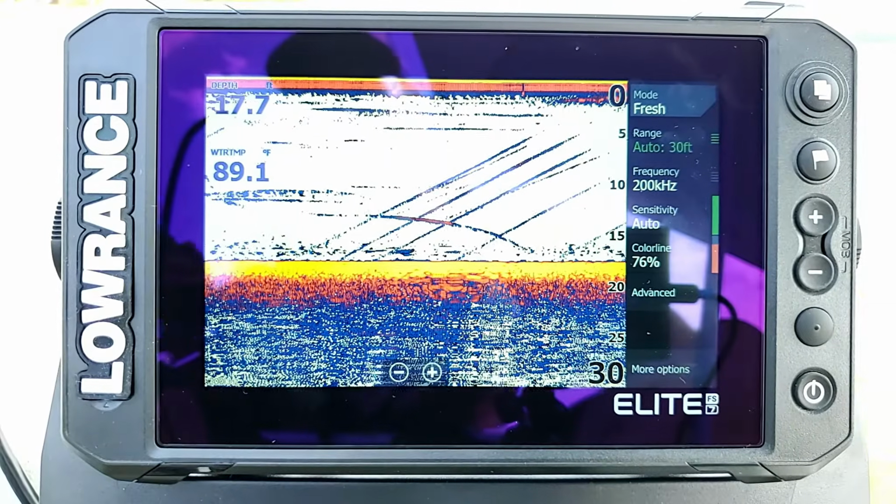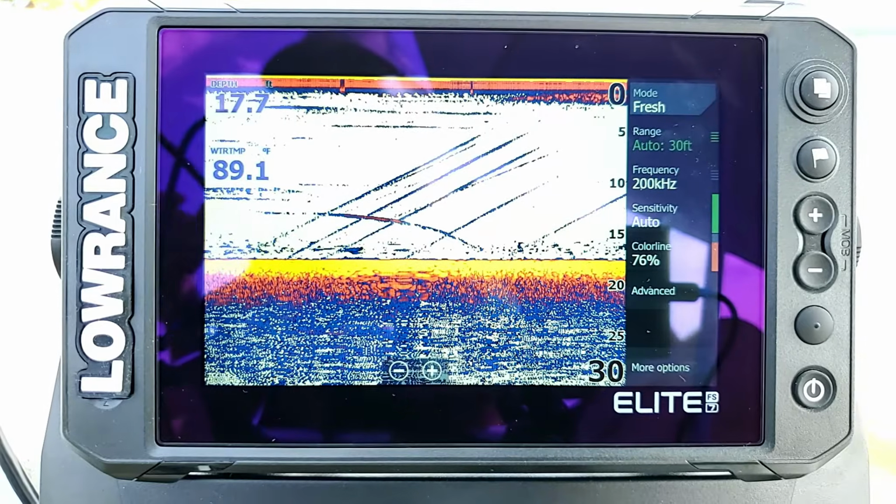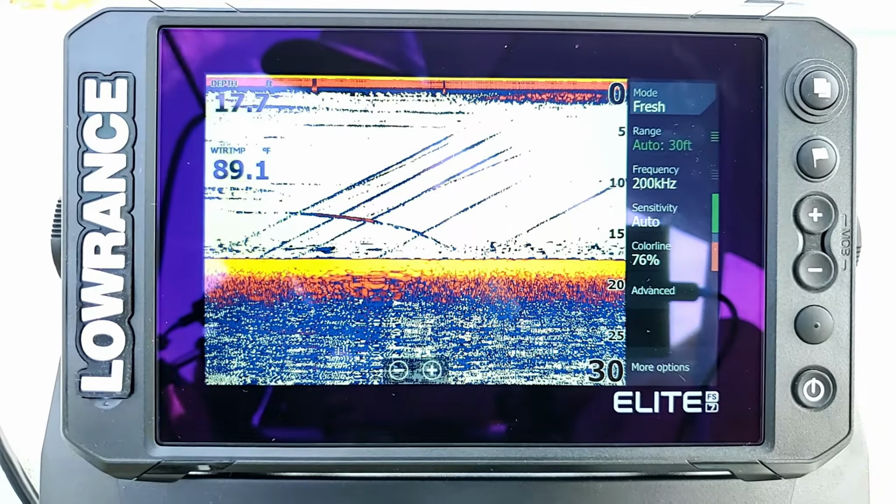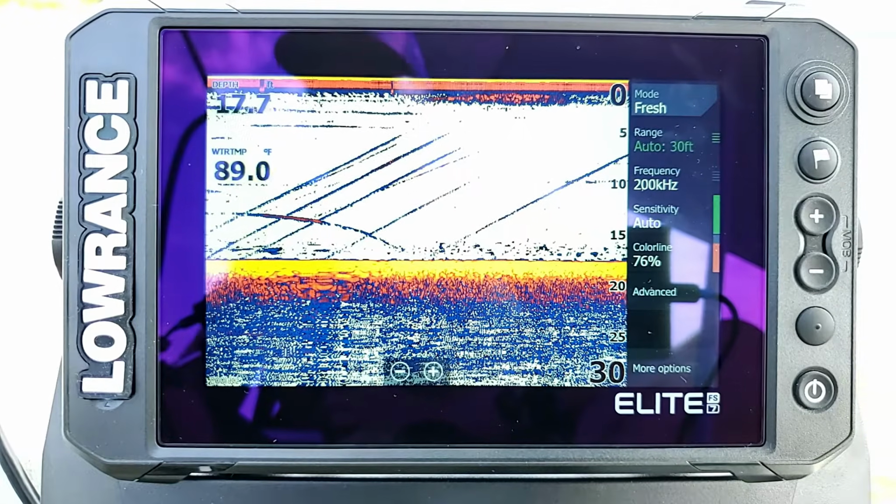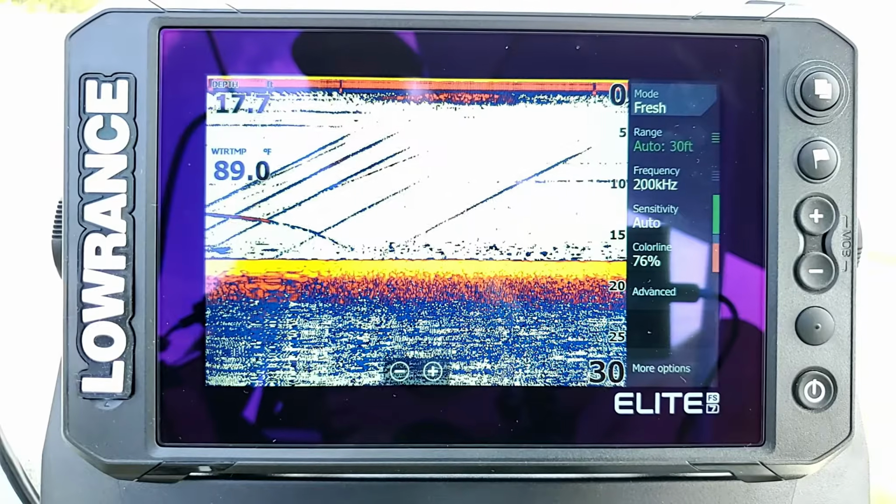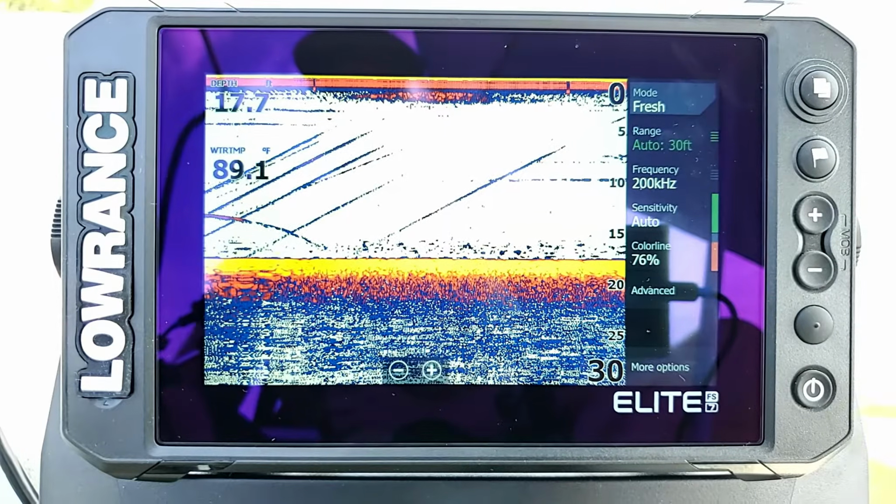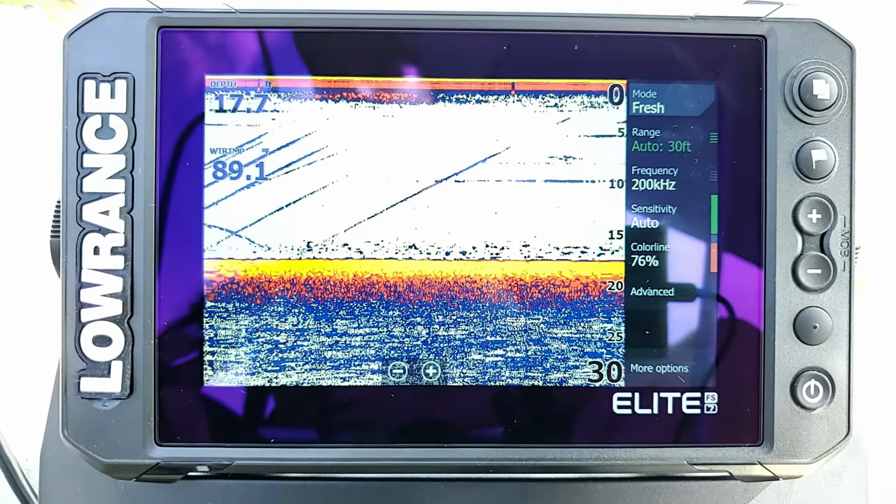Now I'm going to show you real quick what it looks like when your jig is actually in the water. So I'm going to go ahead and drop my jig down real quick right here. A lot of people actually call this video game fishing. As long as you have a large enough weight or jig on the line, it will show up on your sonar. So as I drop this down here, you're going to start to see it pop up on the screen and lower down.